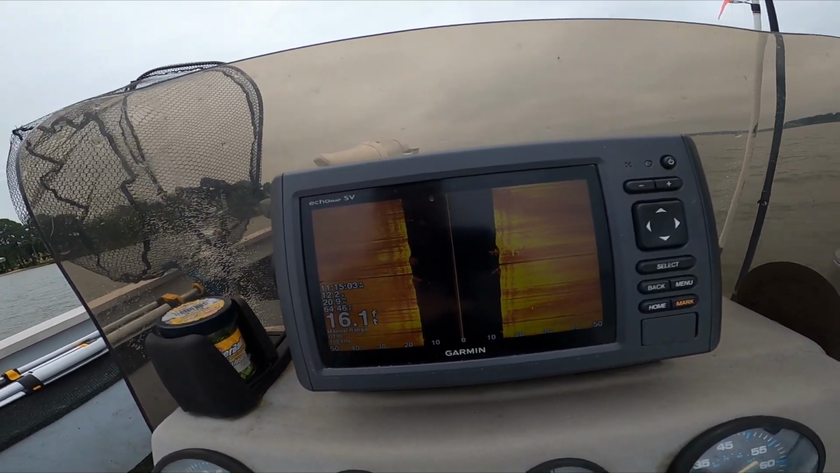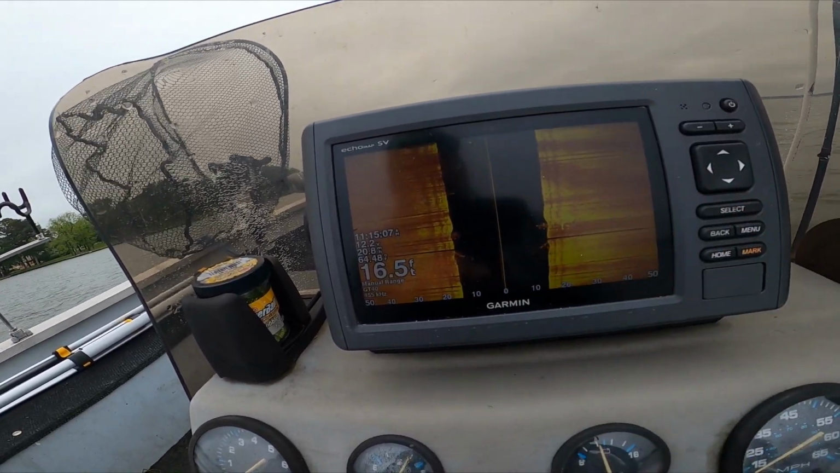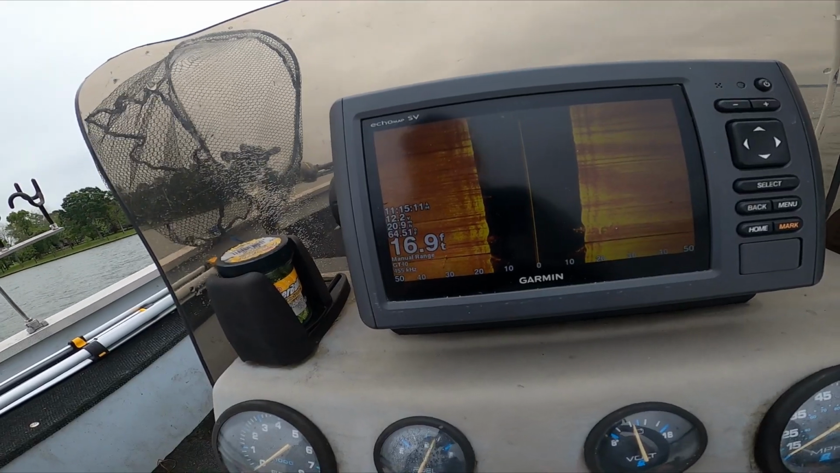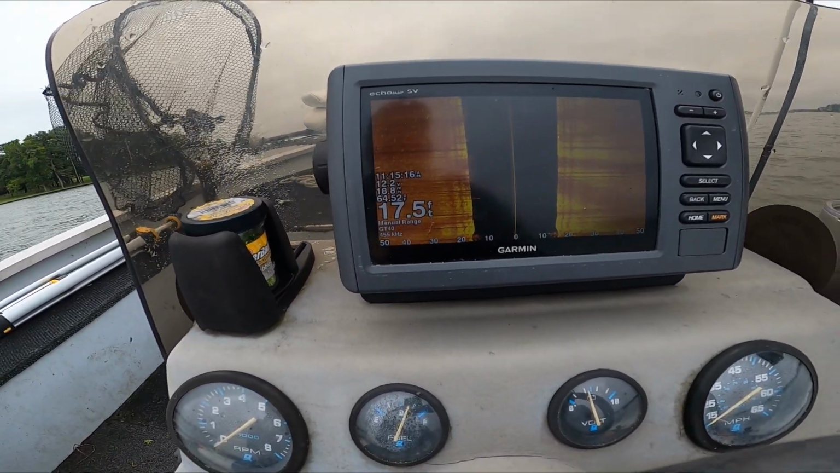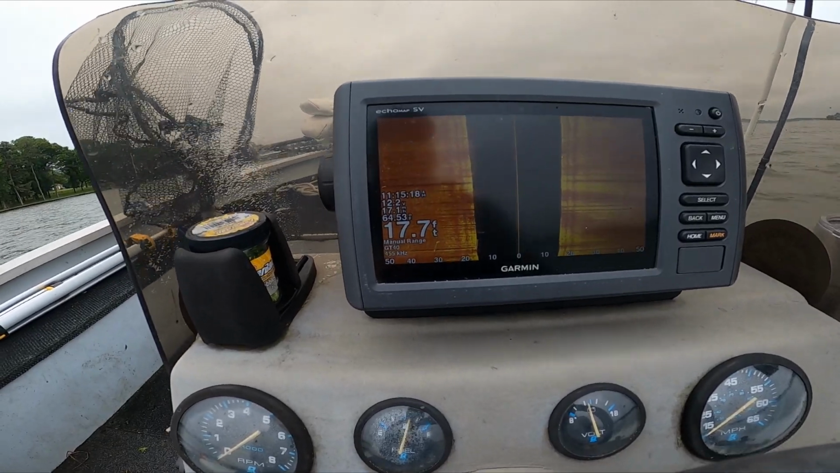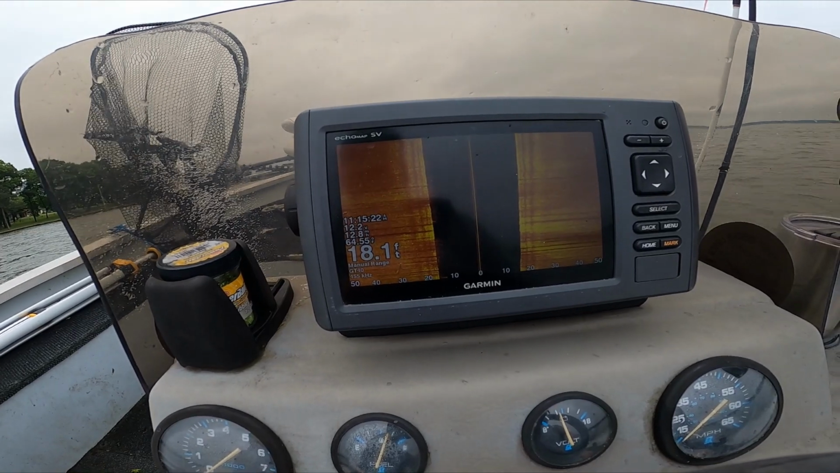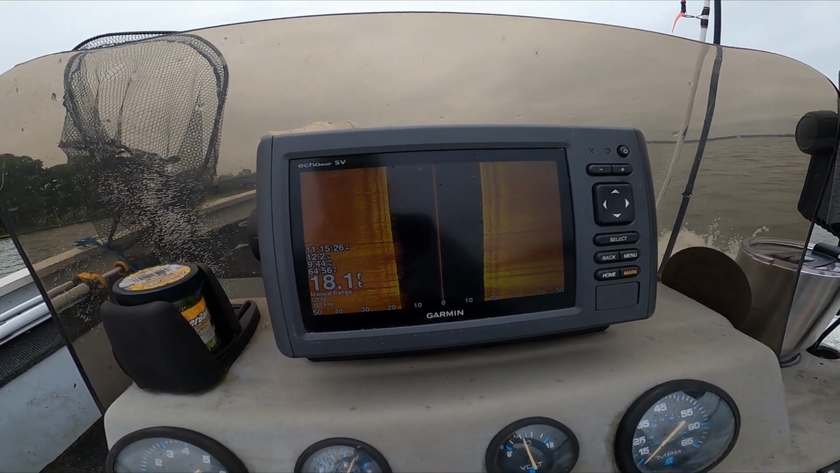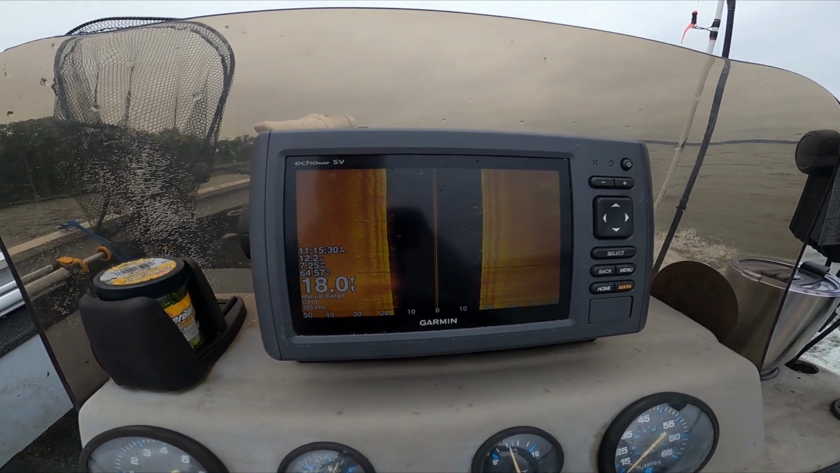Doing 20 miles an hour, and look how well that's picking. My side imaging's picking up the trees there, and there's fish on them. It looks to me like the same tree I was on last weekend. So we'll go hit the shallows and try this out. Like I said, if I don't get any up in there, I'll be back out into this 18-20 foot of water. We'll go from there.